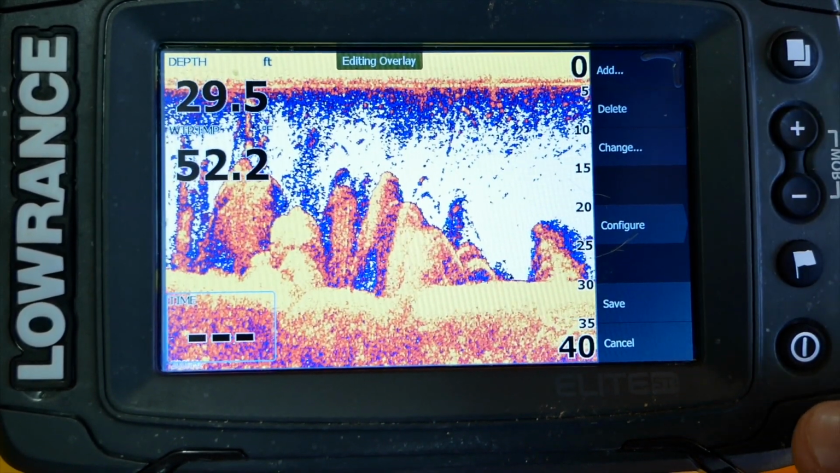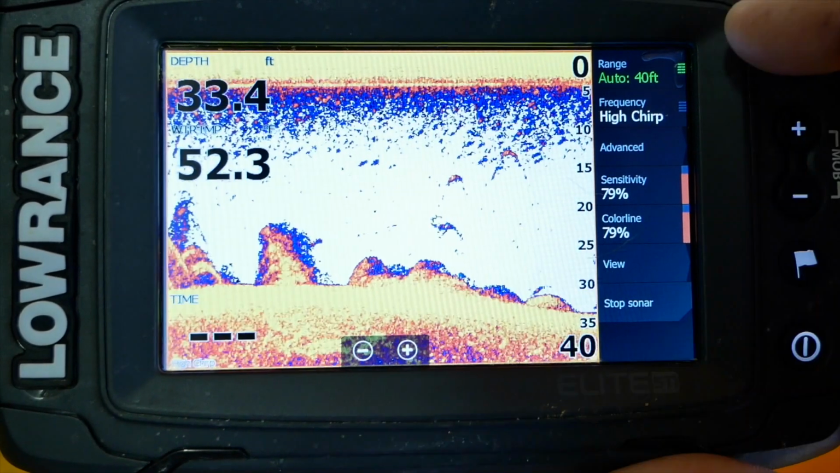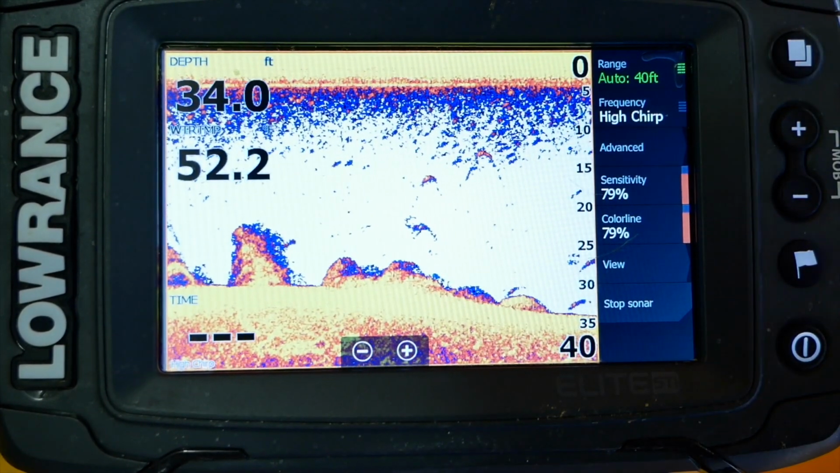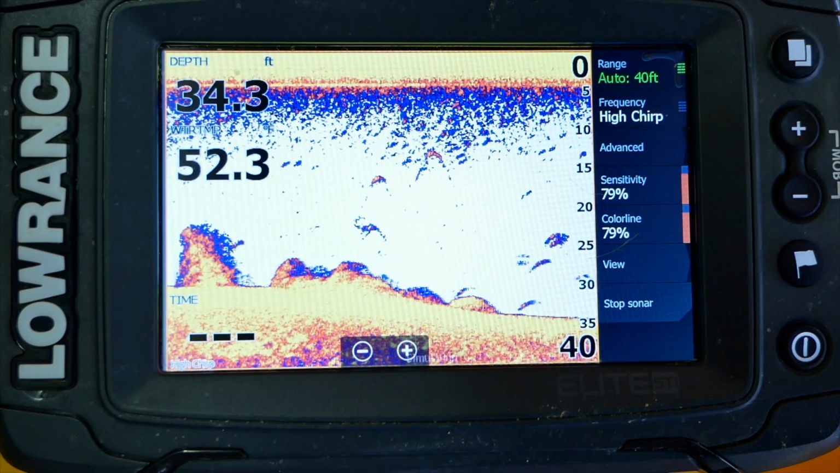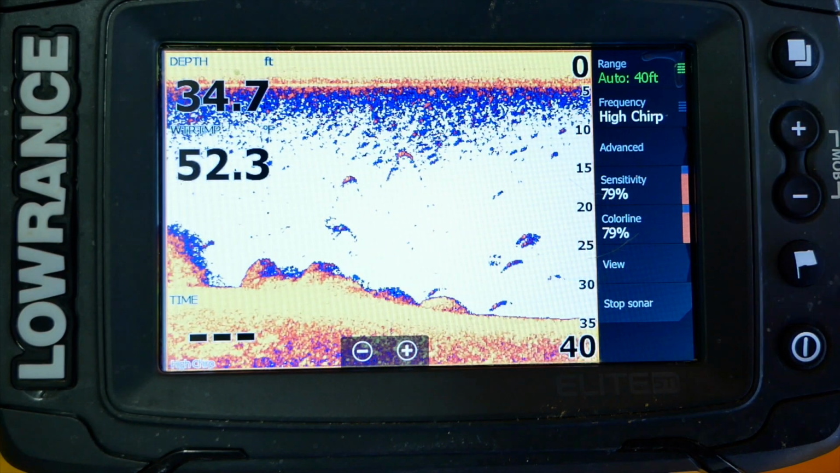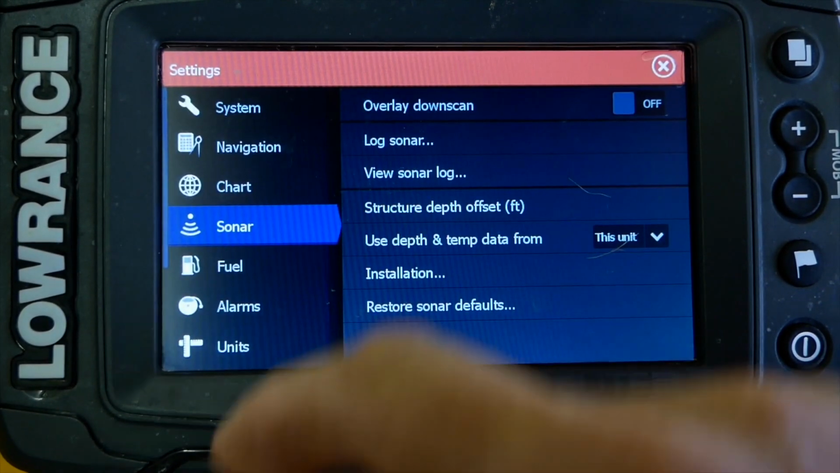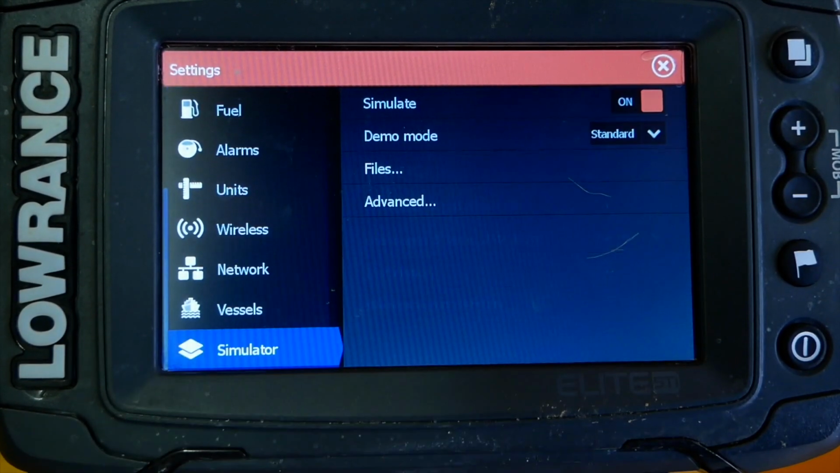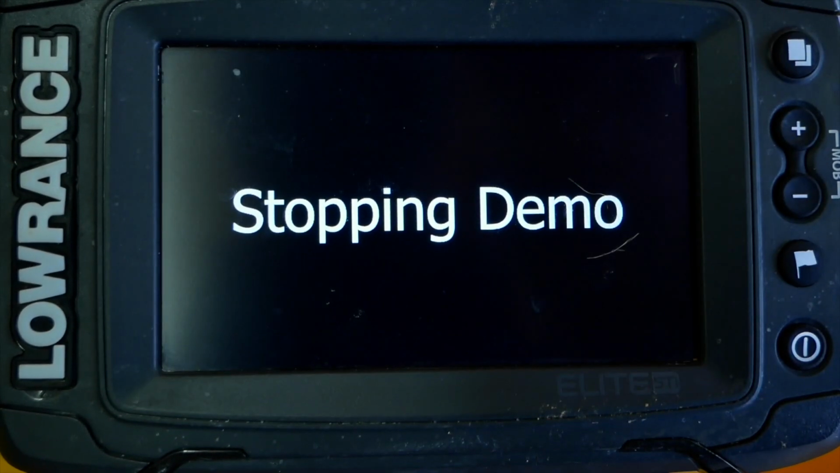Alright, let's get out of this here. First we'll save it. But I think we've got the unit pretty well the way I want it for now. I'm going to take it out in the water, test it out, see what it's like. Let's go back and go to settings. We'll get out of demo mode, turn this right here off, and now let's stop demo mode.